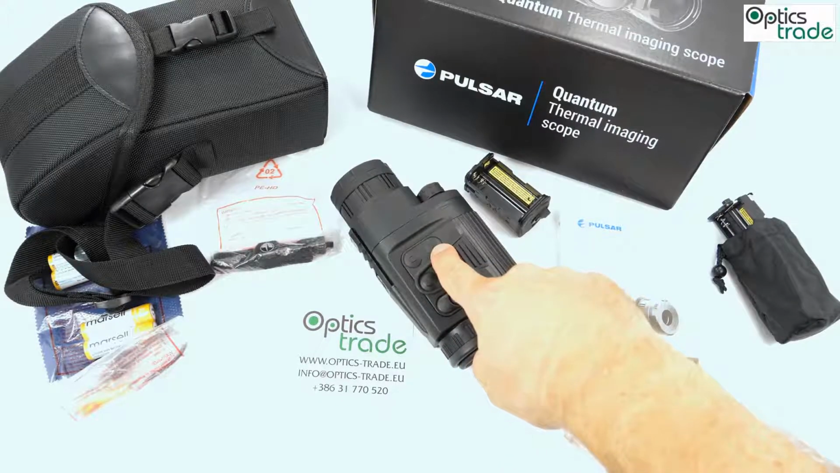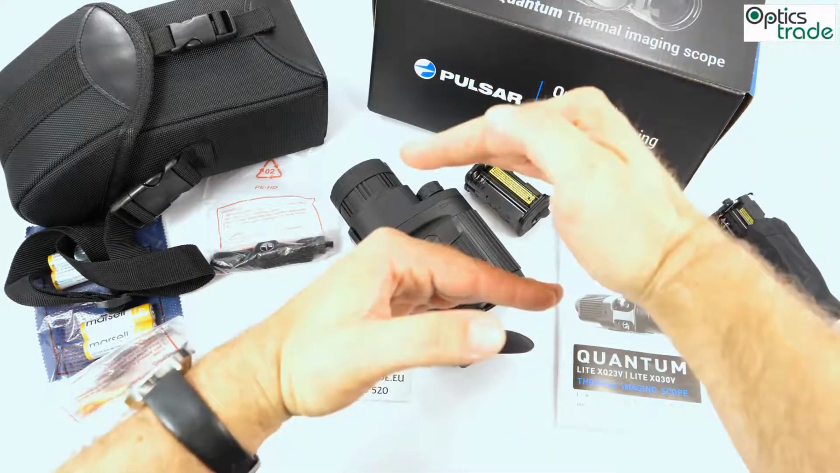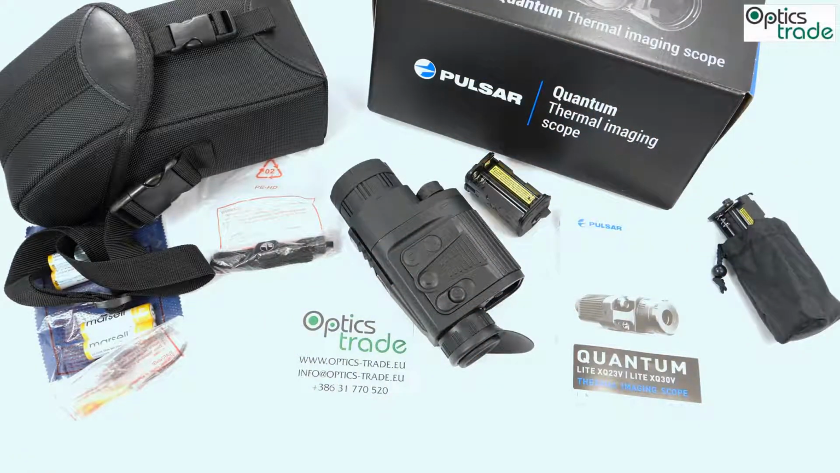You have a rangefinder, a stereometric rangefinder. That means that you have two lines which go together and apart, and if you know the size of the animal, you can then approximately see how far it is with this rangefinder. And you also have a button for manual calibration.